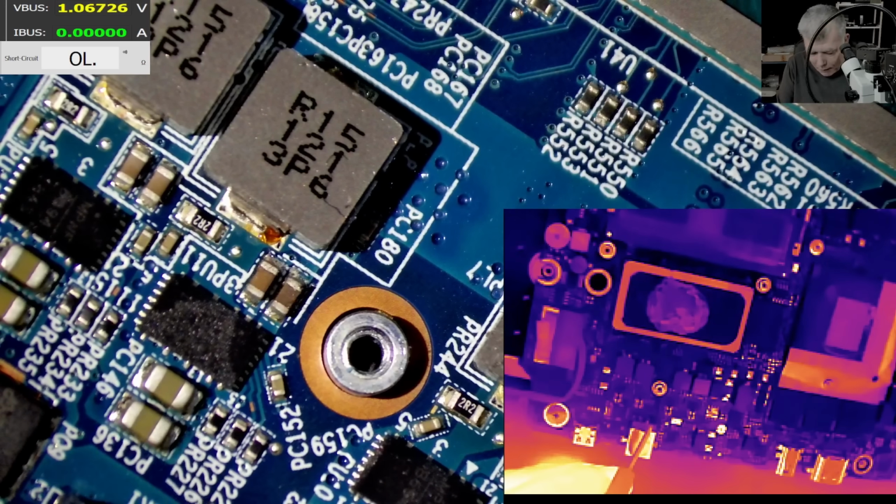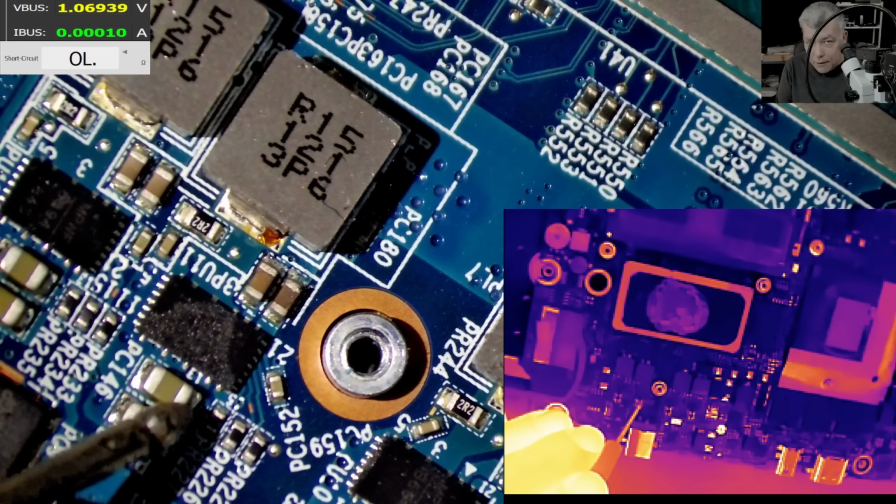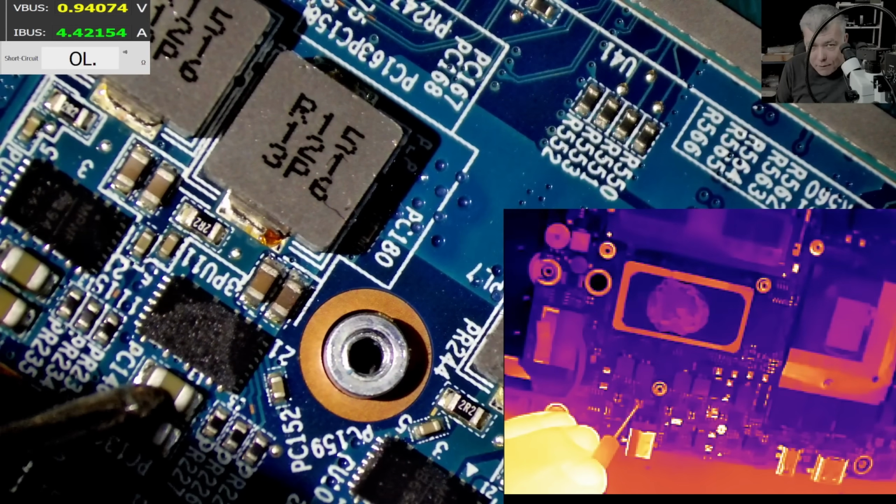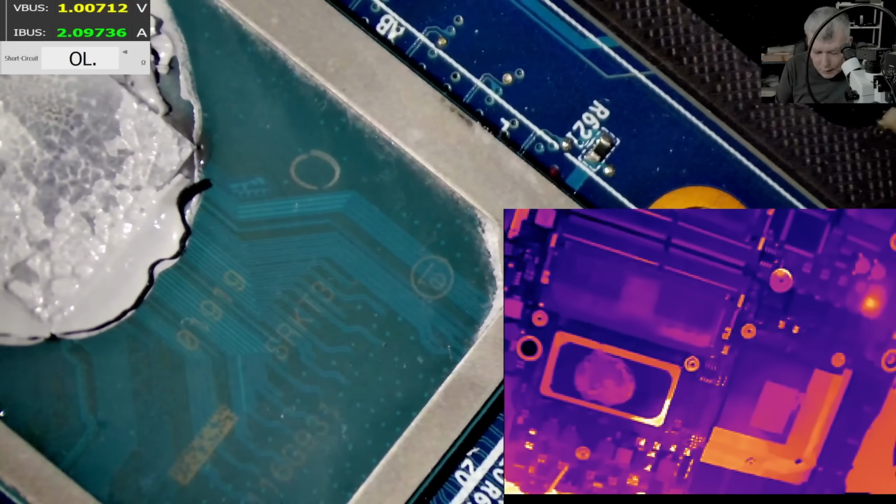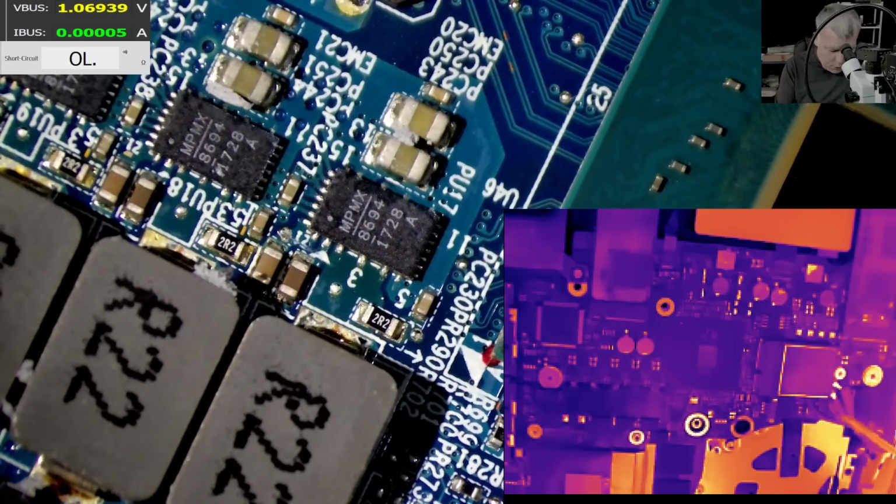Okay. You have to understand the current is not getting evaporated. So something is eating the power, it's eating the current. And definitely something is getting hot. So here is 0.9. No, it's not that. Here, like 2 amps. What is that? What is that? This one. It's a GPU. Wait 1 second. So this one is shorted.